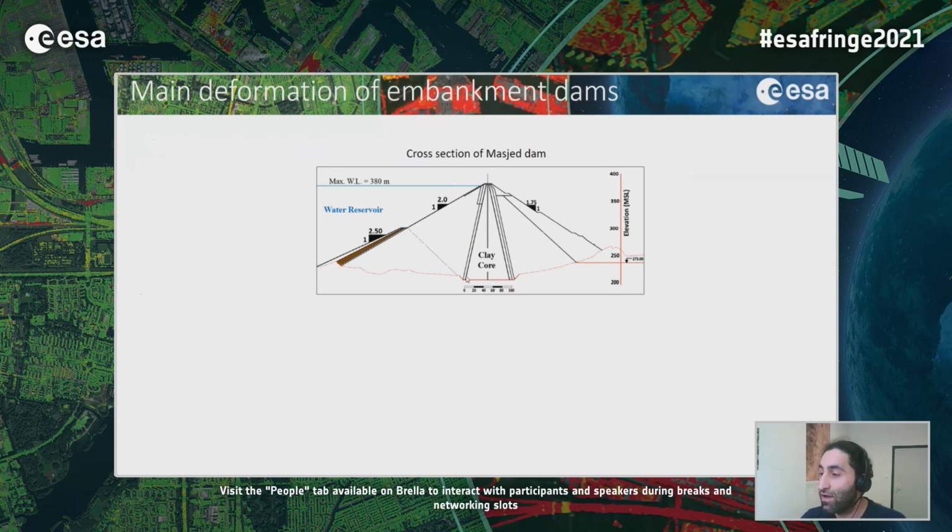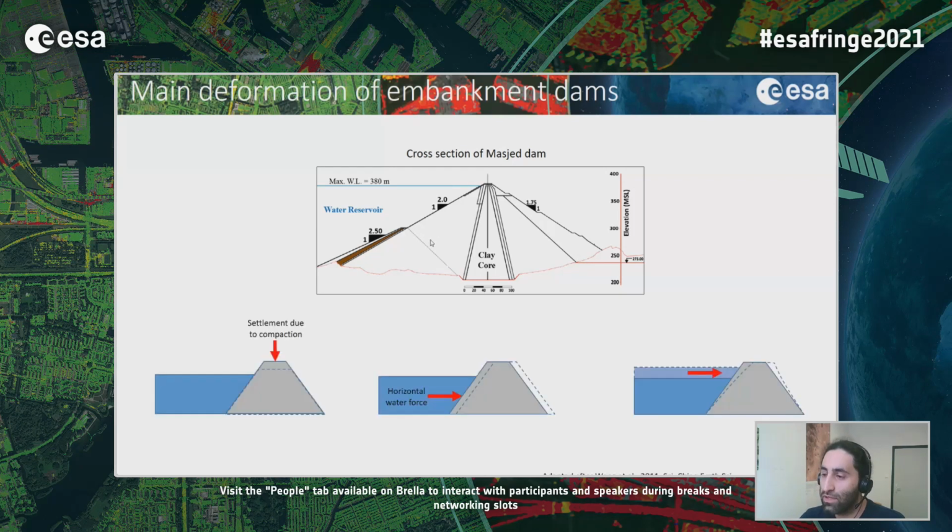Embankment dams usually have a core made from impermeable materials like clay or concrete, and then the faces of the dam are constructed from earth or rock. So there are different deformations in embankment dams, most notably the settlement of the dam due to the weight of the dam itself. After the construction of the dam, there's a settlement due to compaction.